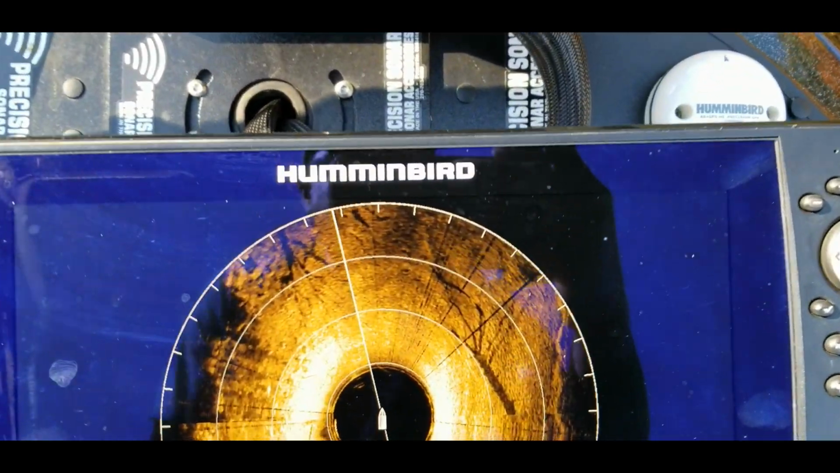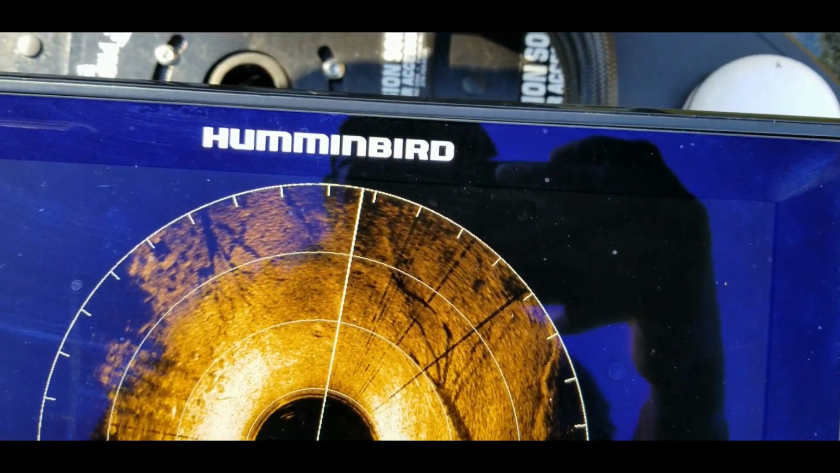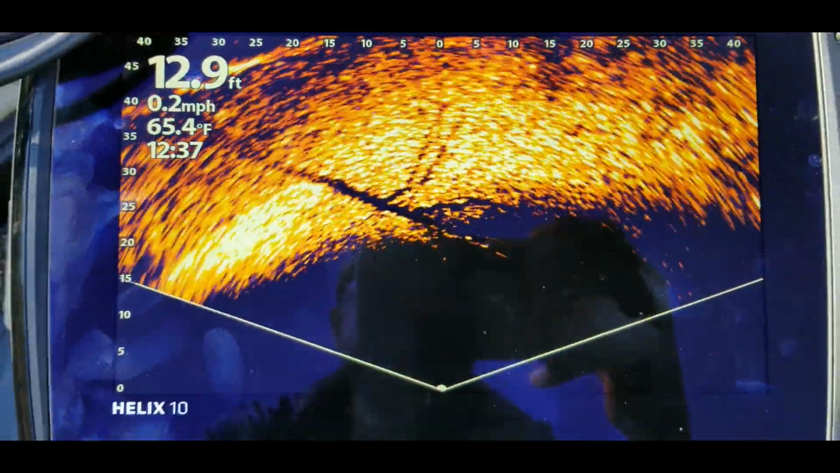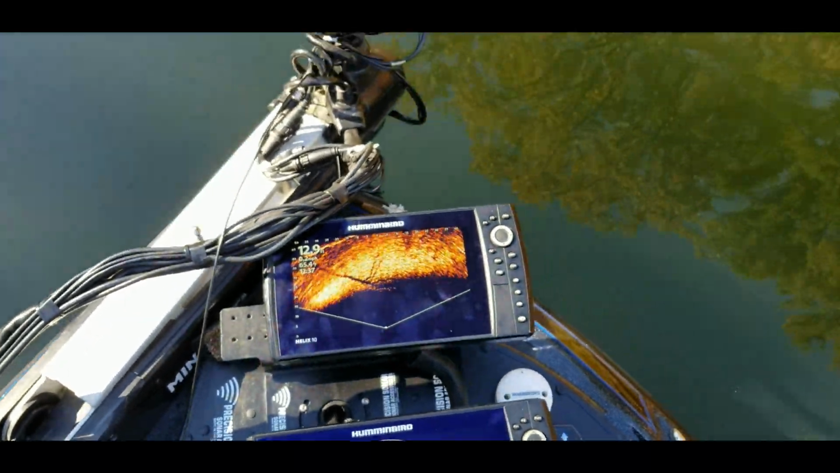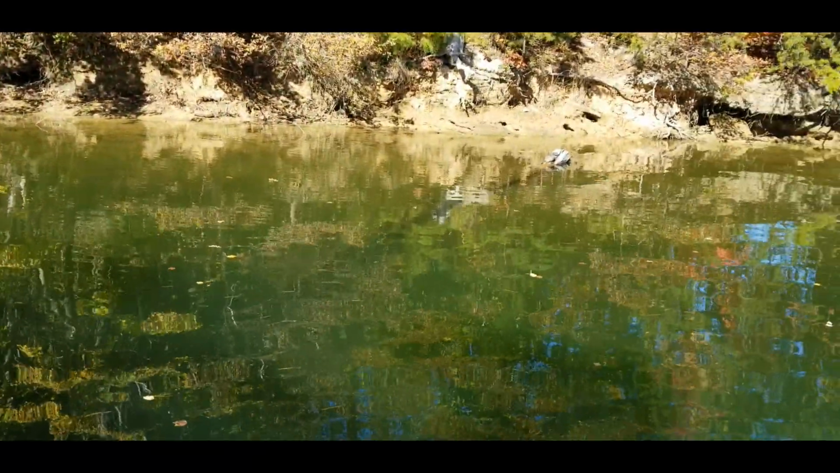All right, another setting that you can do. There we go, looking at a tree. You can clearly see that tree with the branches and everything on this Mega 360. And when you come up here on landscape, there is that same tree. So like I said, you just want to get your eyes acclimated to what you are seeing visually. There are the laydowns right here.